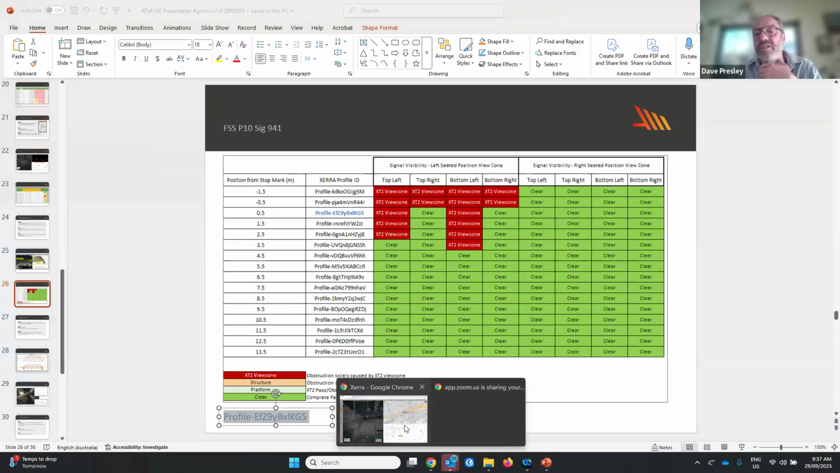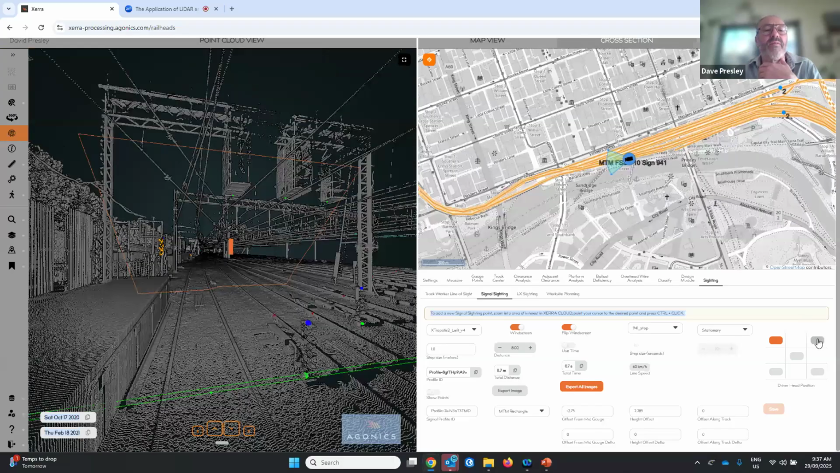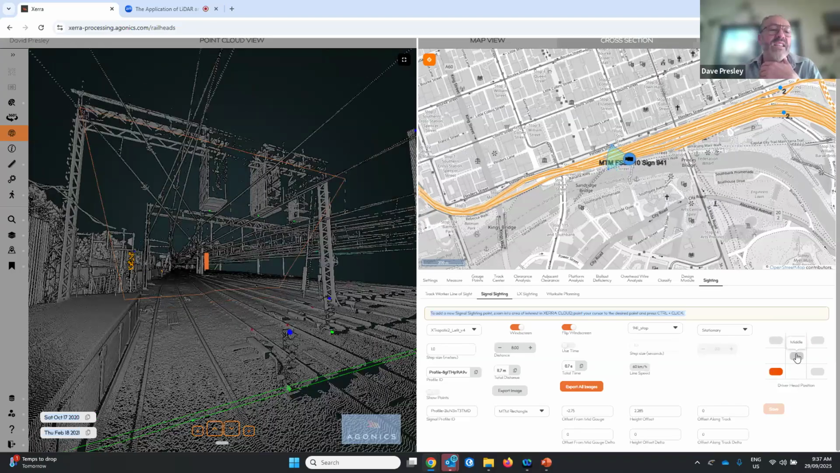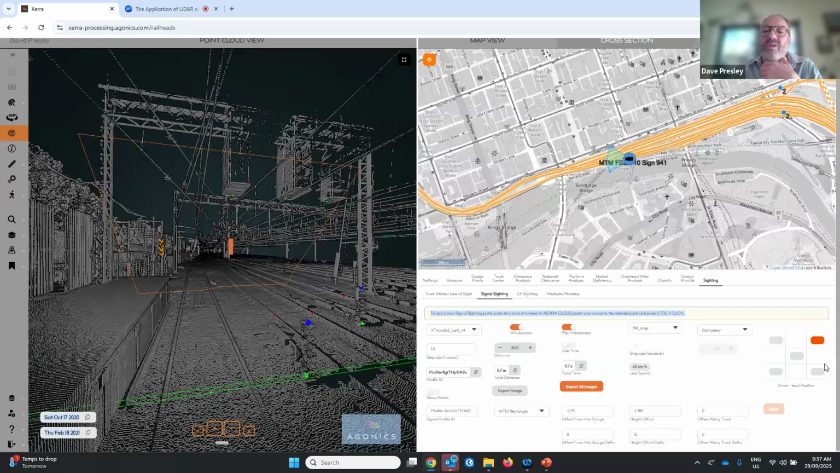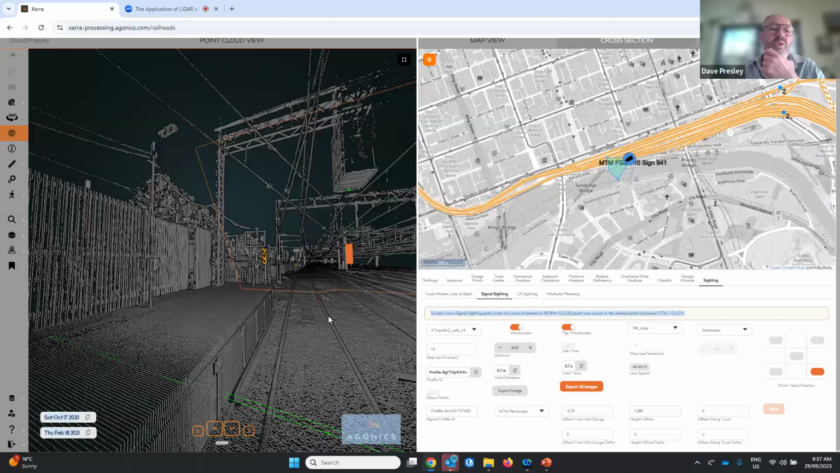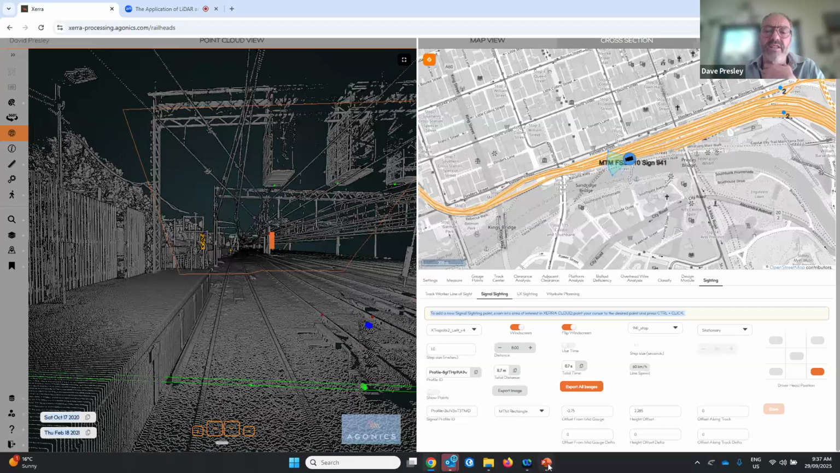The head positions, if I change my driver head position to be top left head position, bottom left head position, a median head position, top right or bottom right, because there are allowable movements that the driver can take when they're in this position, and that the standards for signal sighting sort of compel. So that's an example of using a point cloud to do a signal sighting assessment.